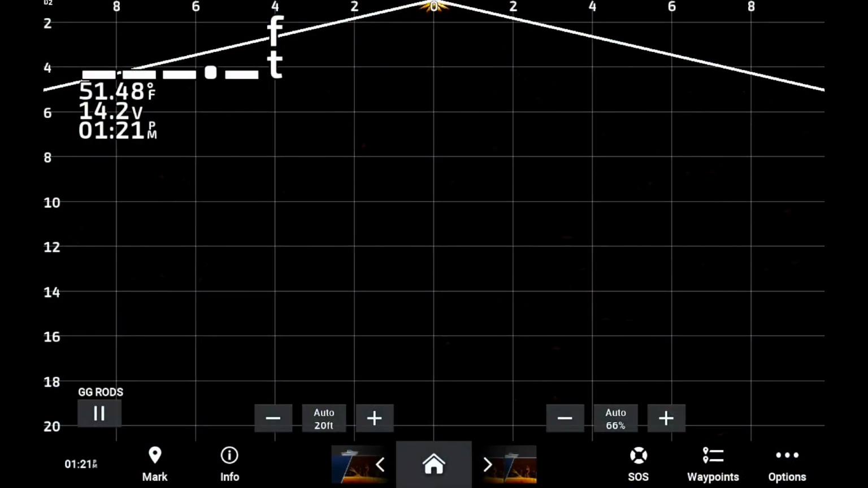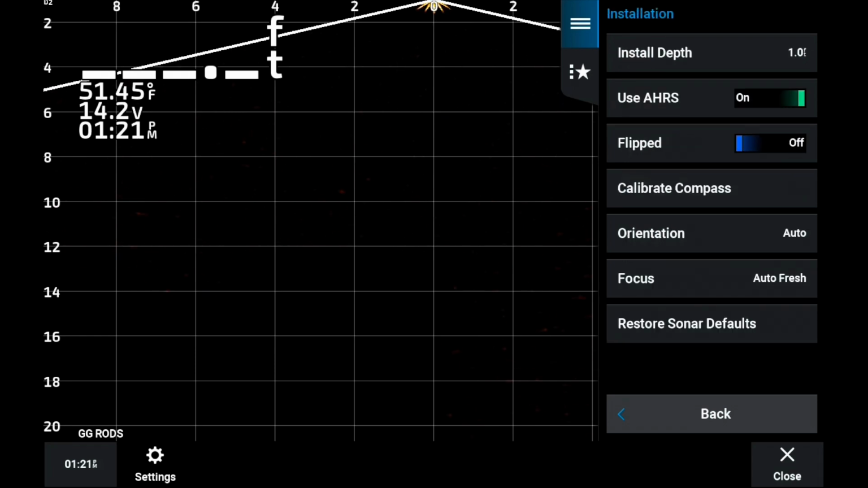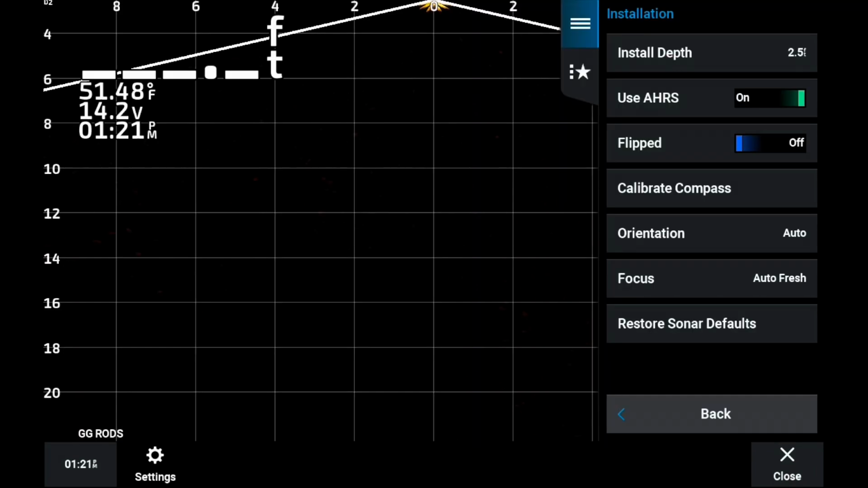All right, I've reset everything to default settings. This will be exactly how it is when you first start off. But these are how I set up my initial settings. It'll come in the downward orientation with grid lines on, all the overlay data and everything like that. You can go in any order, but I always set my install depth to 2.5 feet. That helps you see the jig better when it enters the water. I have a video on that if you want to look that up. Matter of fact, I'll put it in the description below.